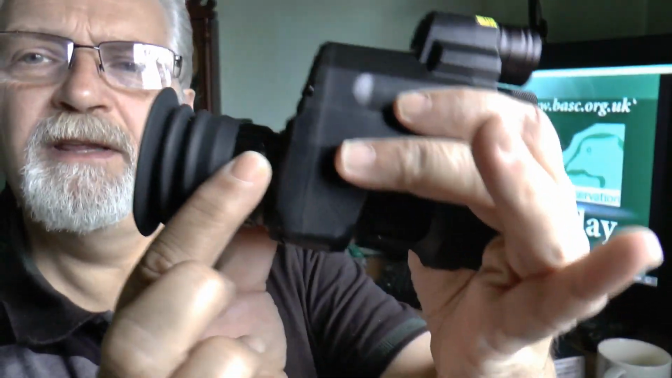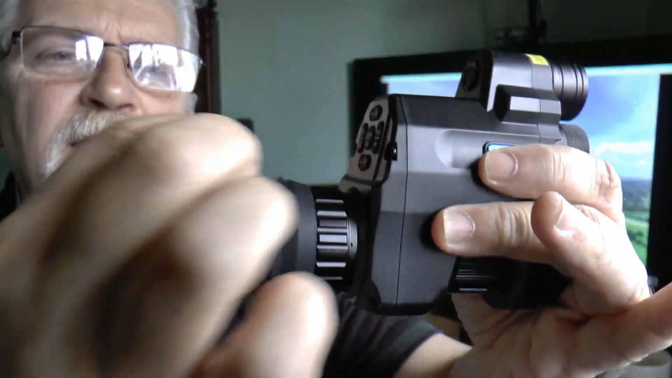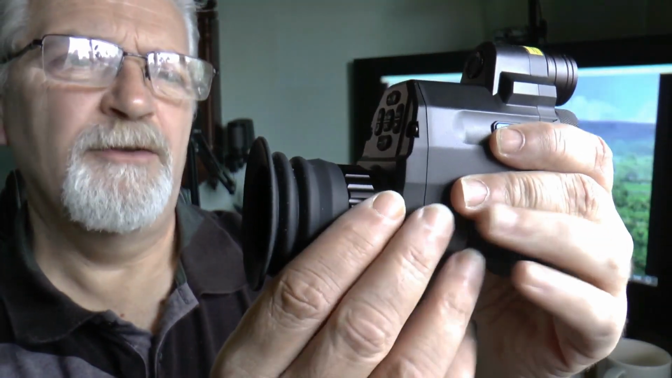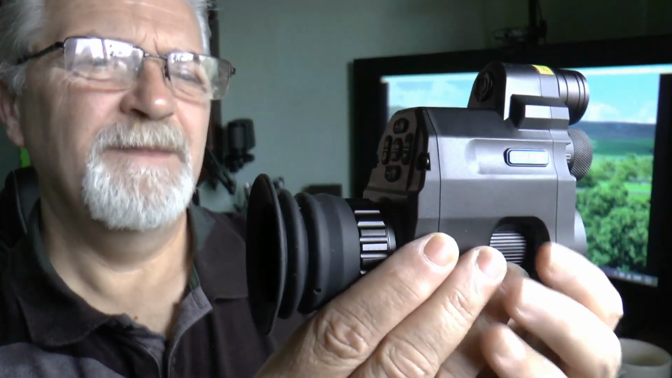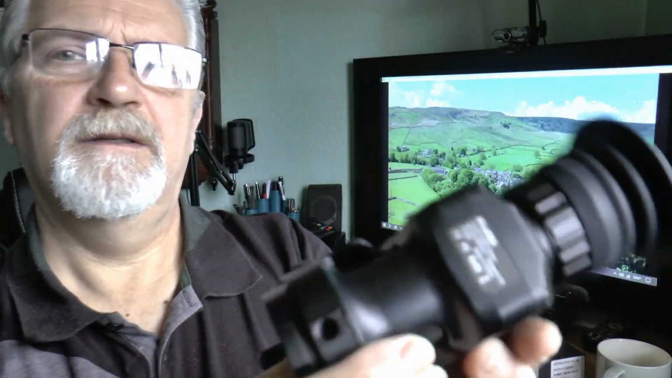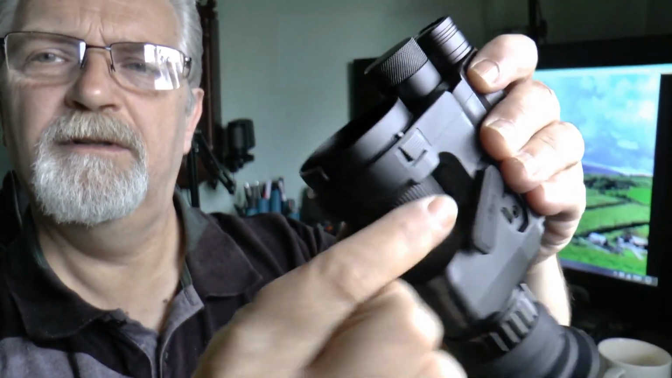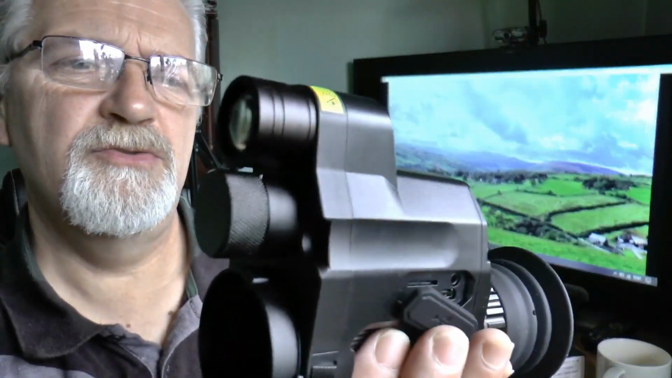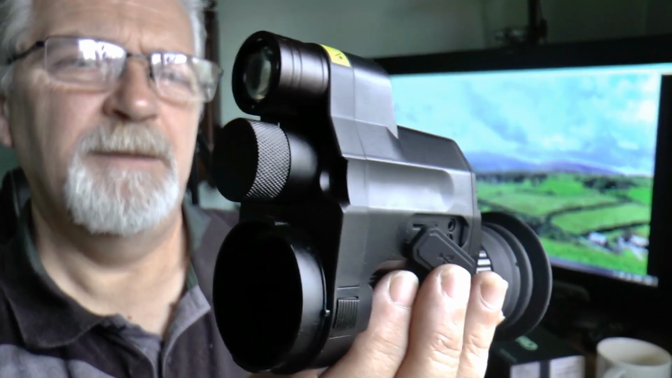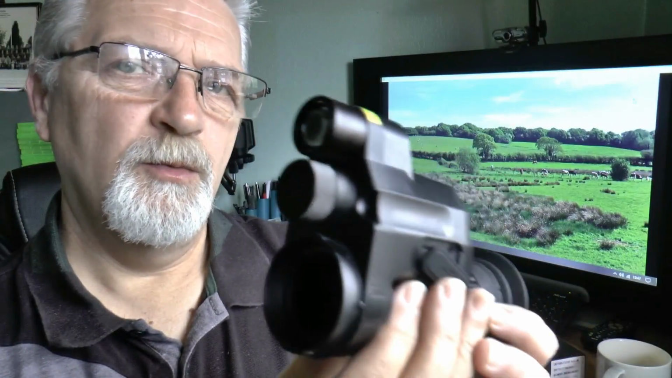So it has a focus ring here, which is, I'm led to believe, mainly there so you can focus the menu options. Get those nice crisp and clear so you can see what you're doing. It also has underneath here a roller, which will roll left and right, obviously, and that will focus your crosshairs and get your picture something like. The majority of the focusing will be done by the scope's parallax unit itself.